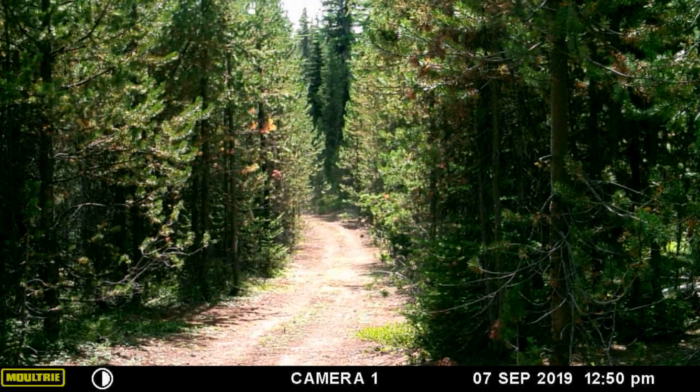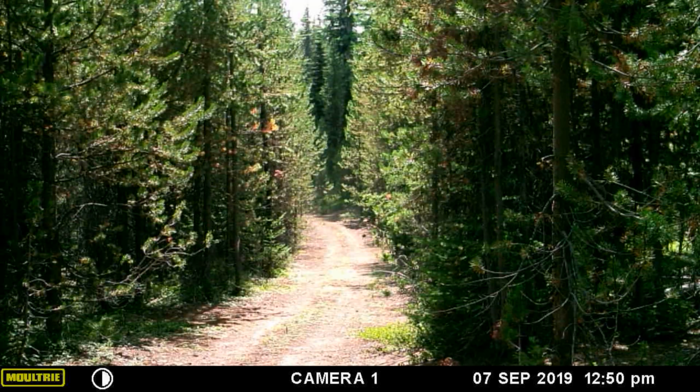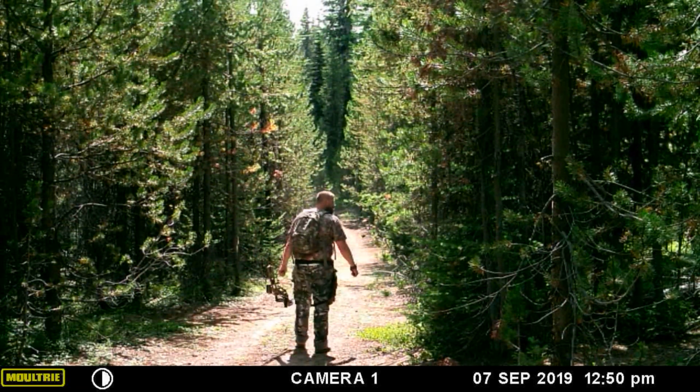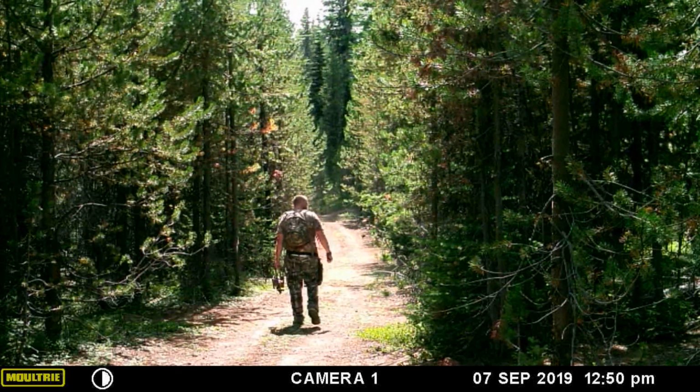Something is moving my trail cam. What could that be? 12:50 p.m. Oh, a hunter was messing with my trail cam. Don't know who this guy is. Never seen him before.